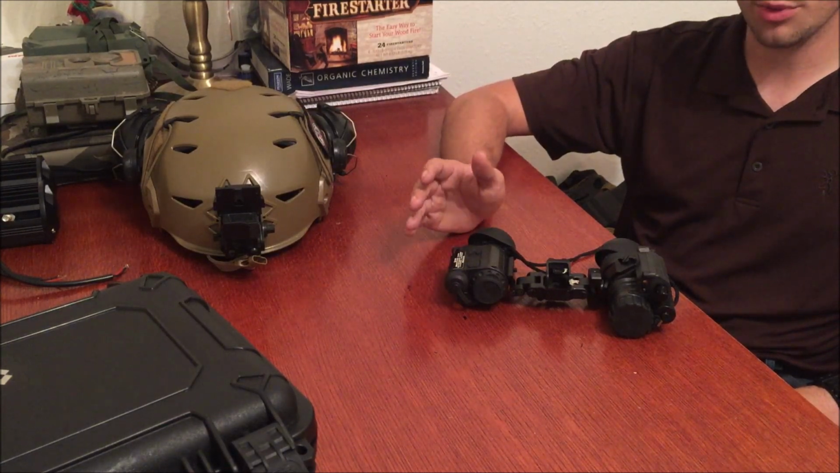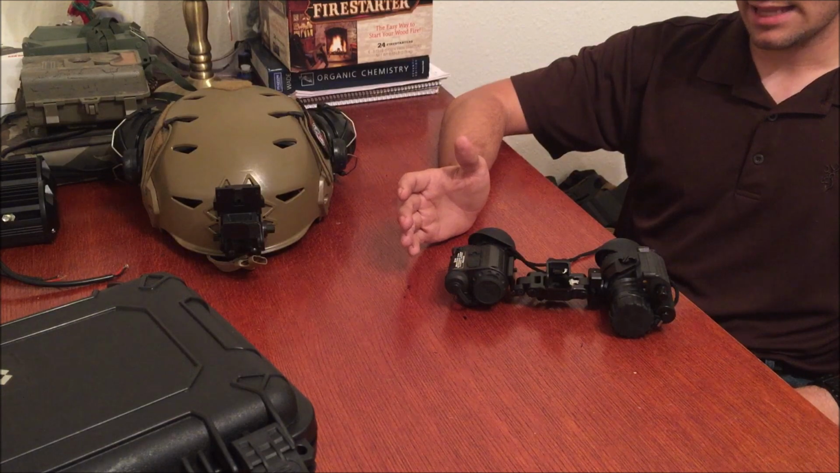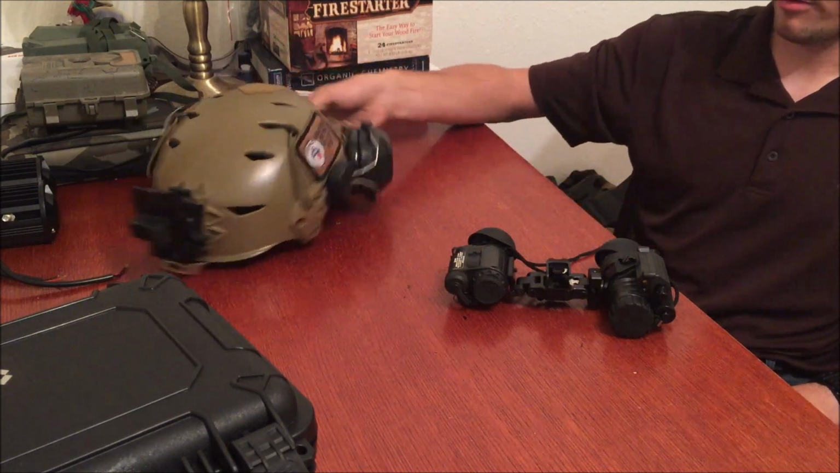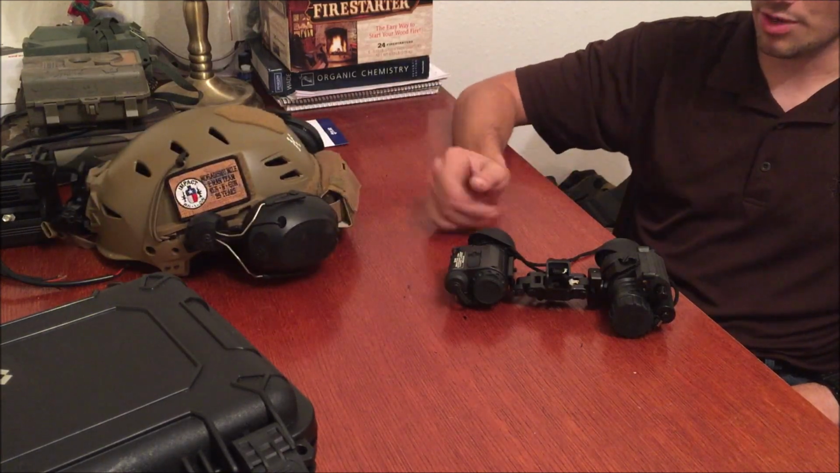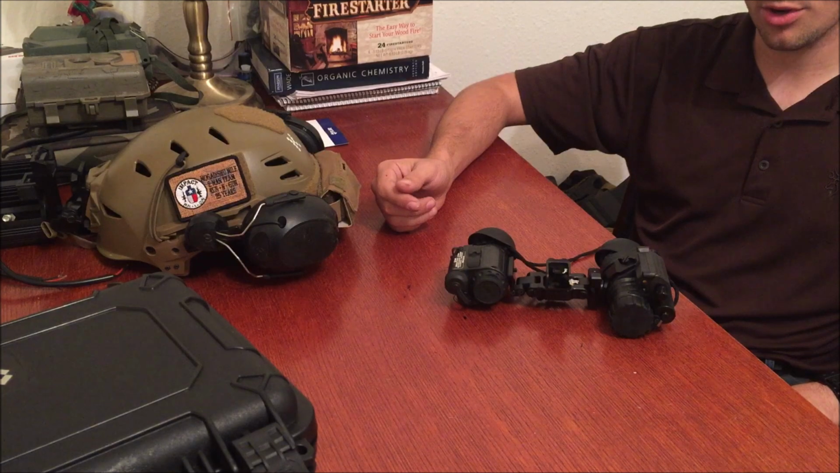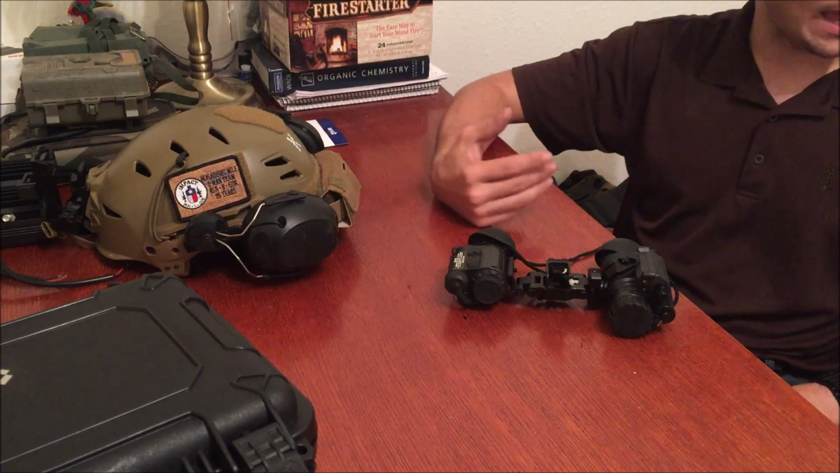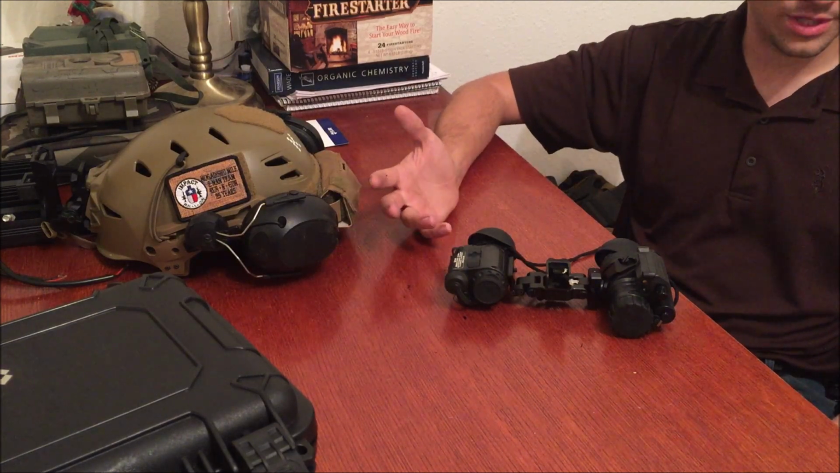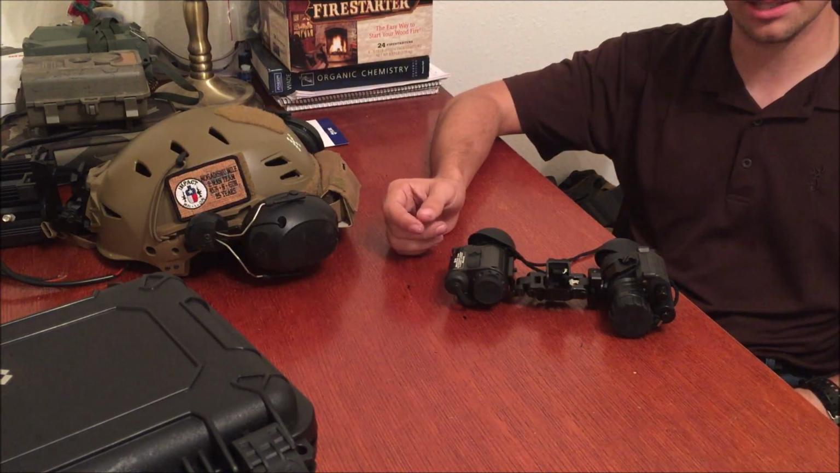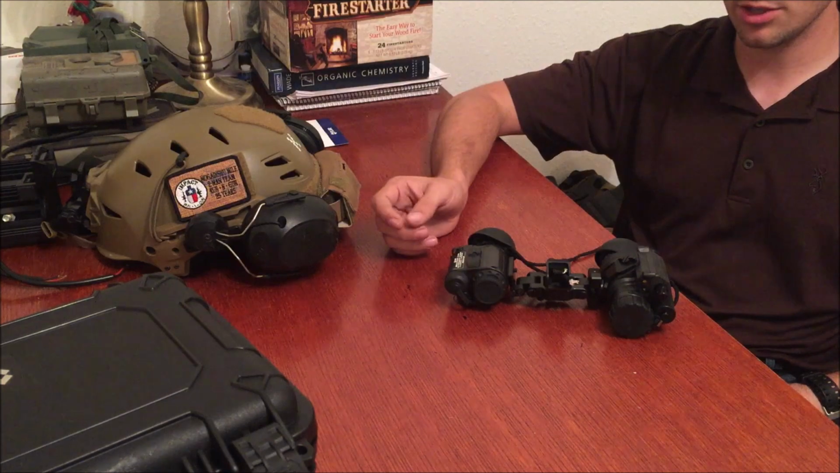This is a common problem with thermals, in that they chew up and eat through the batteries. So you're either going to need to have spare batteries, like I've got some here on the back with my counterweights, or you're going to need to hook it up to some sort of external battery. I have an external battery that's normally used for a cell phone charger, but it's compatible. We had long talks with this, and they basically said, find the biggest battery bank that you can.